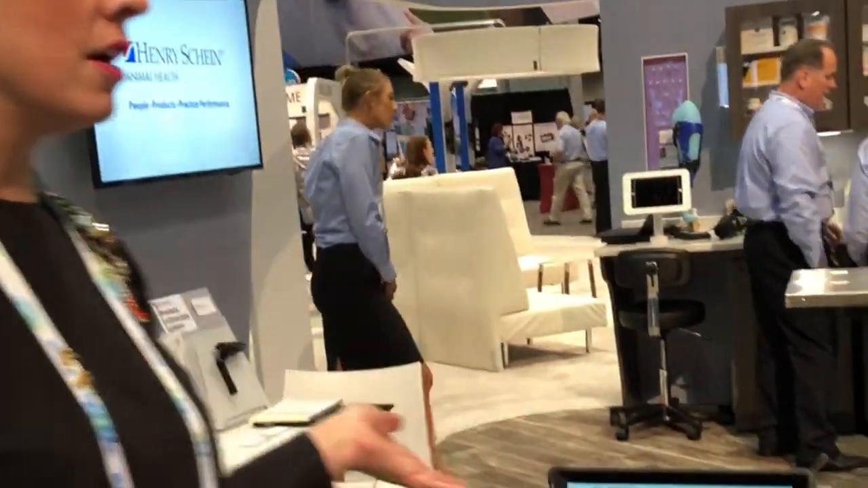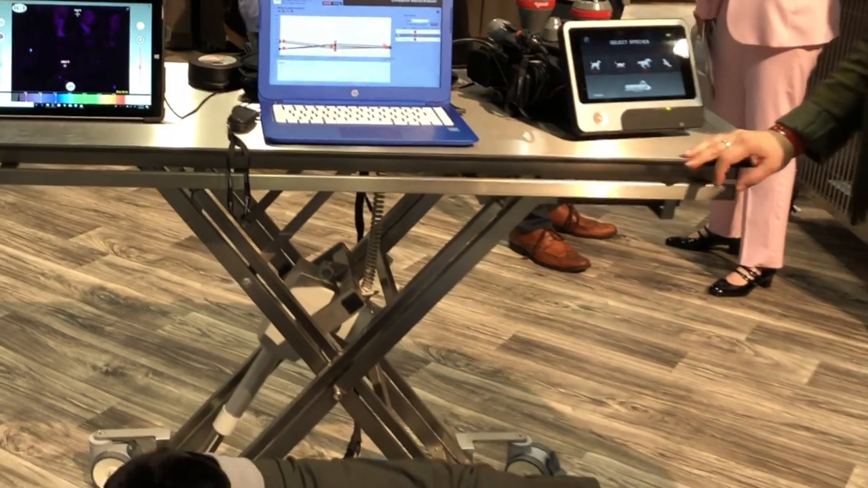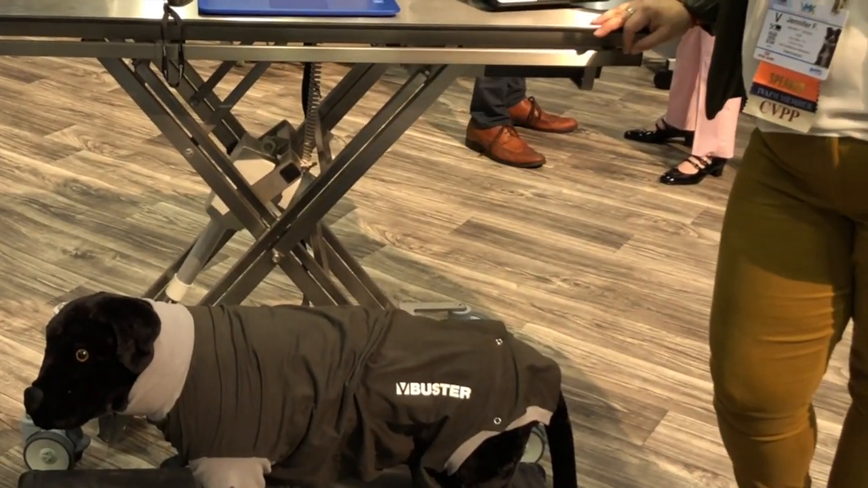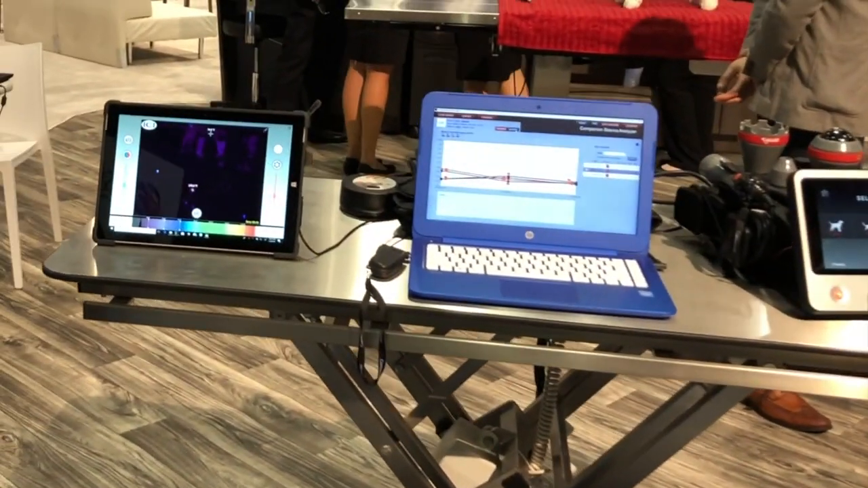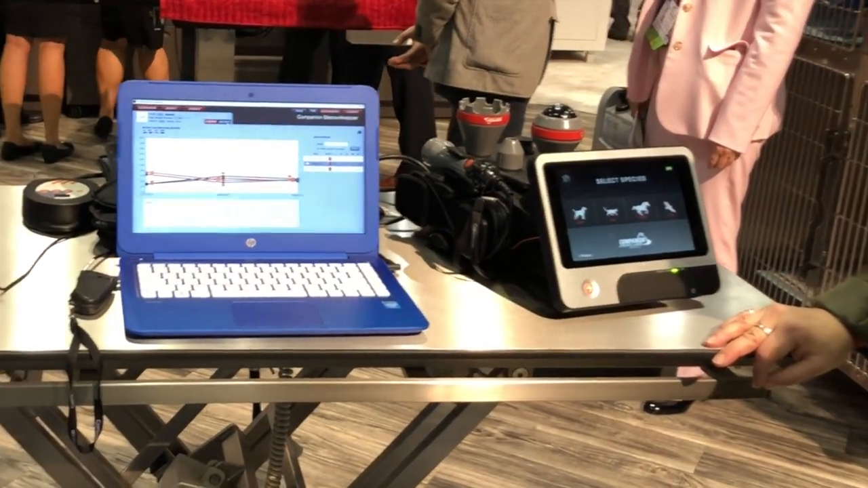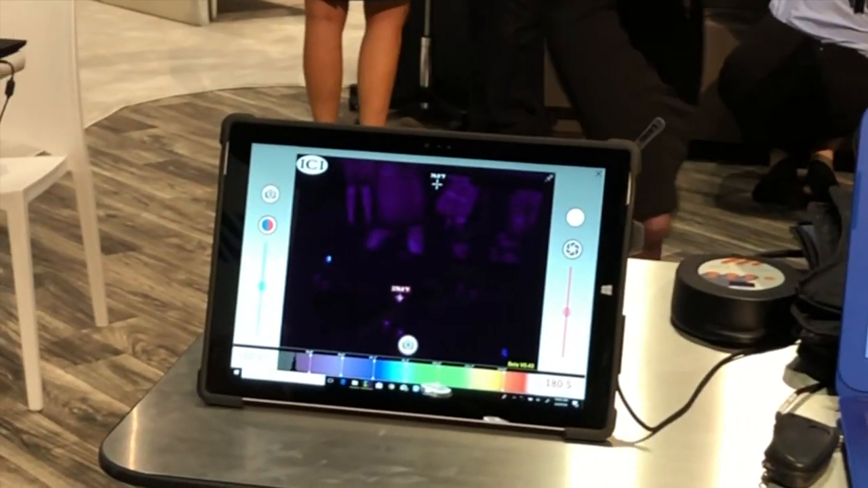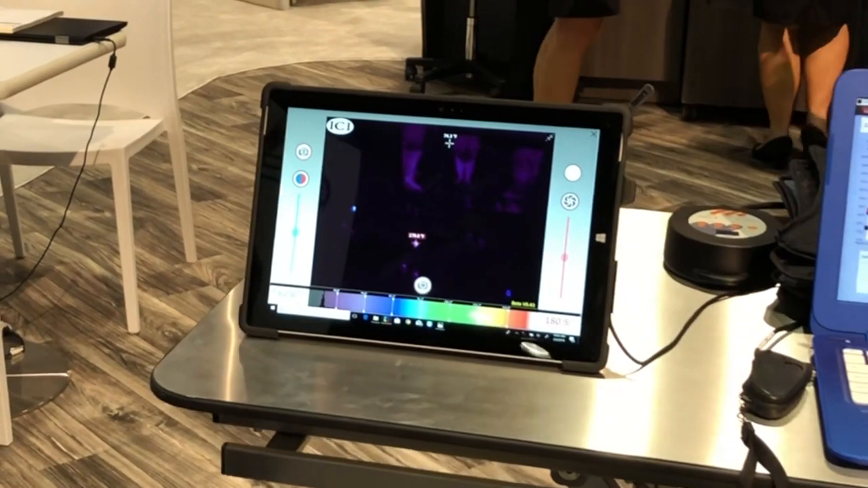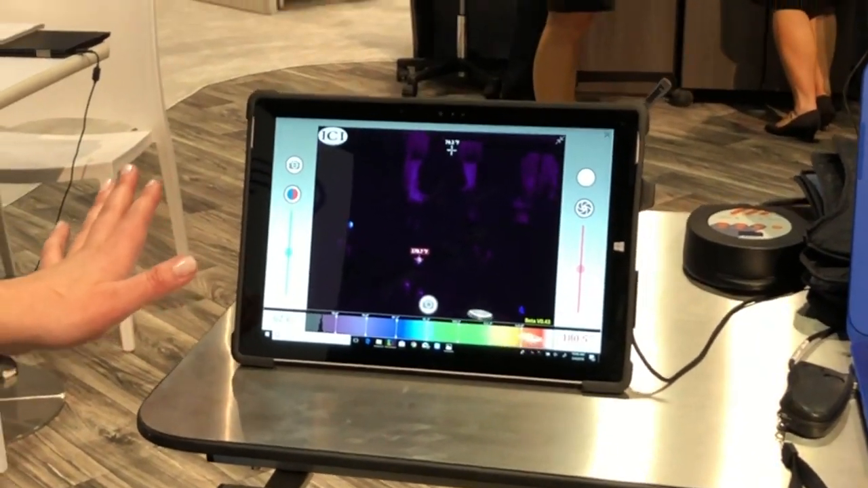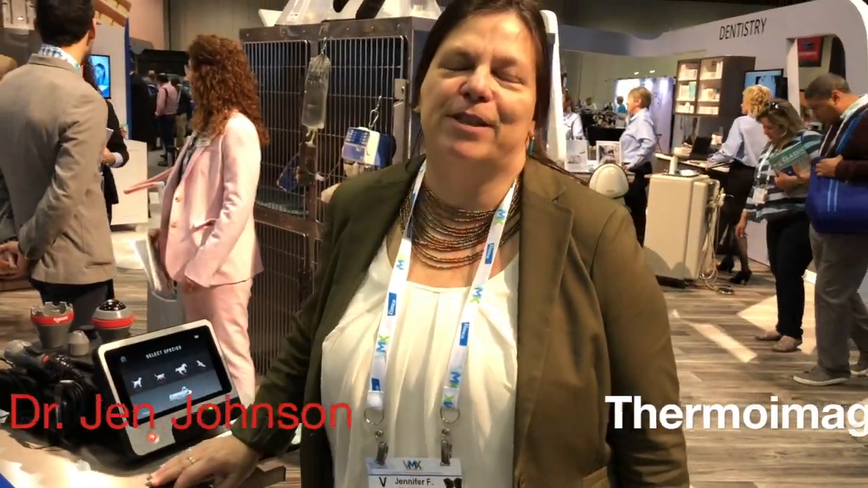So we feature here a full line of rehab products and solutions that we are talking to all of our attendees about today, basically going from laser treatment, which both the technician and the veterinarian can perform, stance analyzers to make sure you have a proper diagnosis, and then a really exciting product that I can't wait to show everybody, the Digitherm, which is a thermal imaging device, which Dr. Johnson can elaborate on.